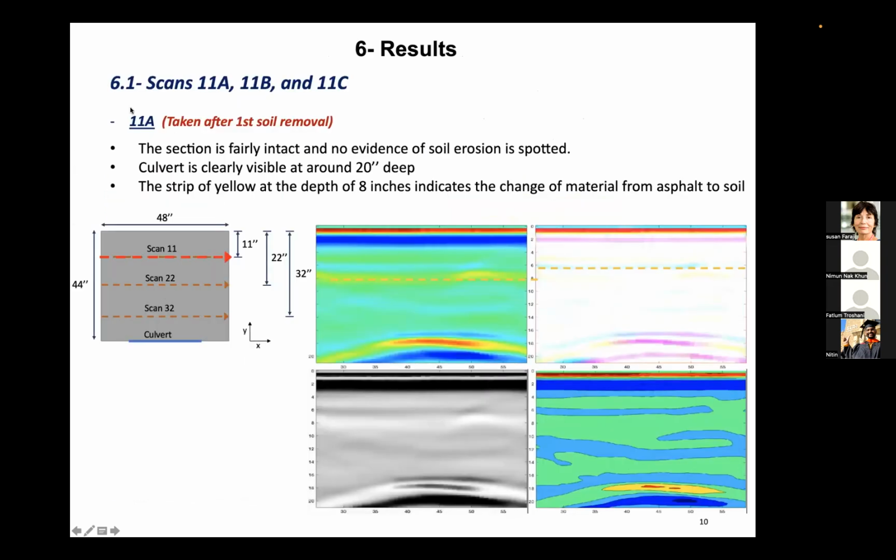Now, the first scan line was scanned 11A to C. 11A was taken right after the first soil removal. You can see that although we had a stage of soil removal, we can't see a lot of erosion here, just a very, very weak hyperbola. As you can see in these two images, the section is fairly intact and we can see the culvert clearly around 20 inches.